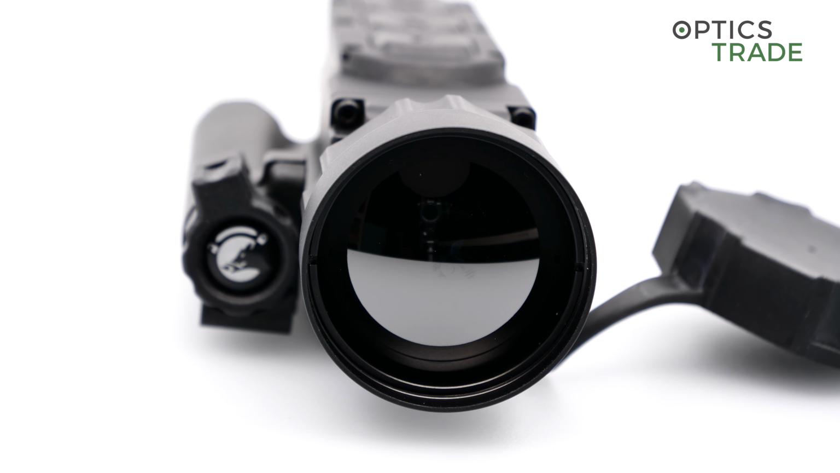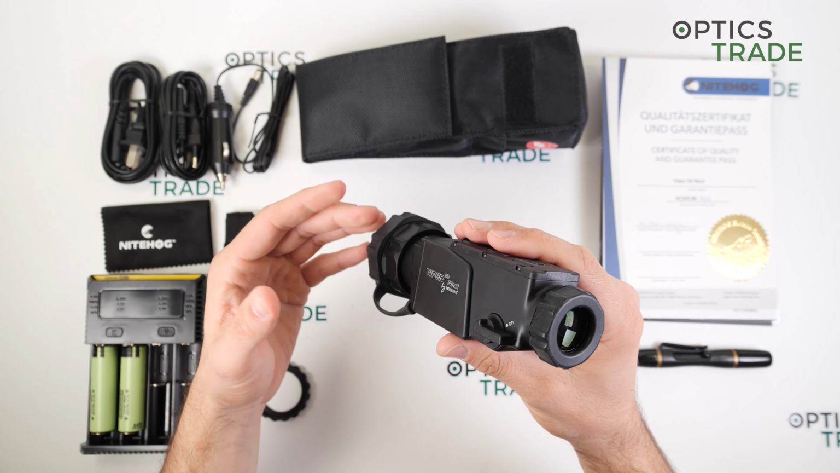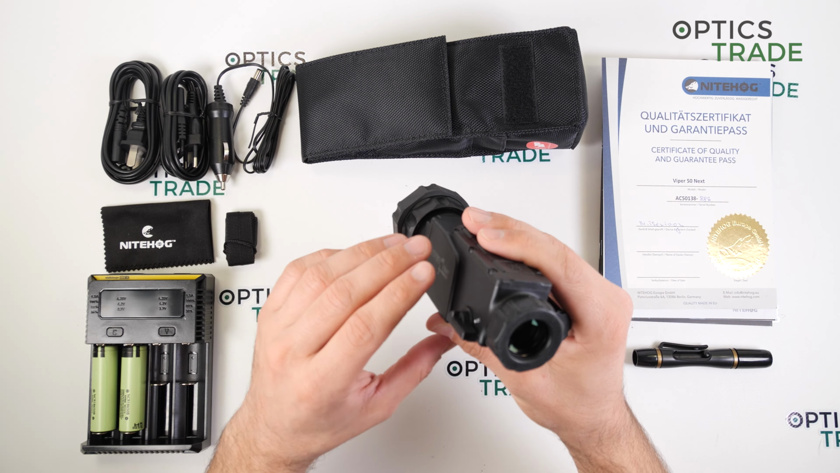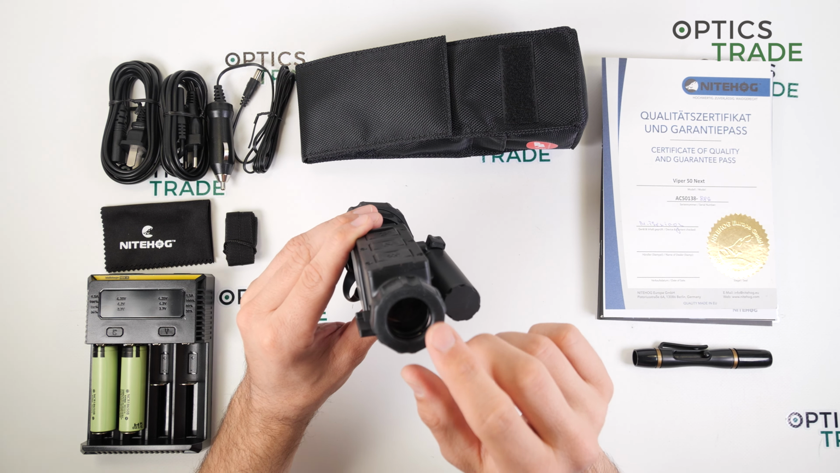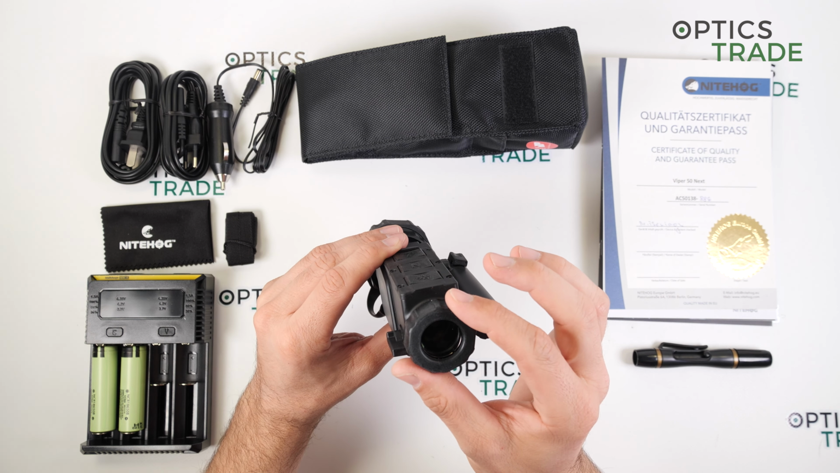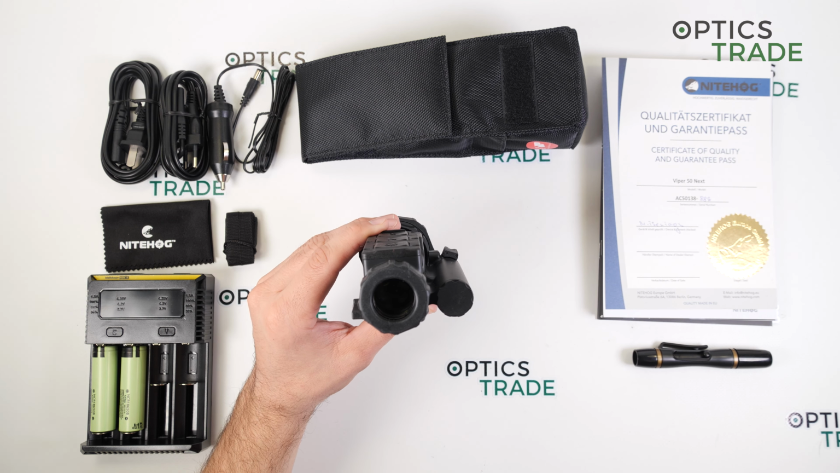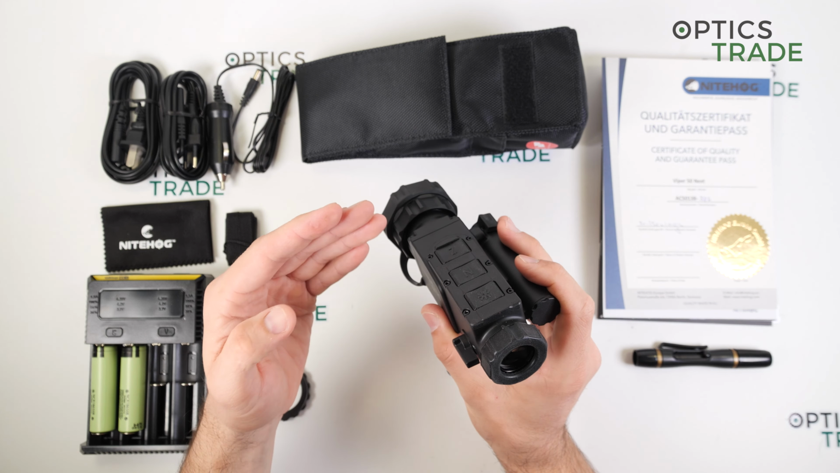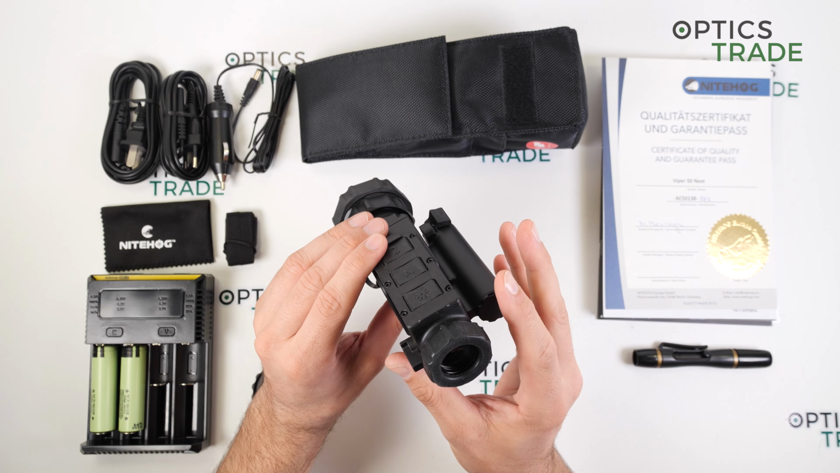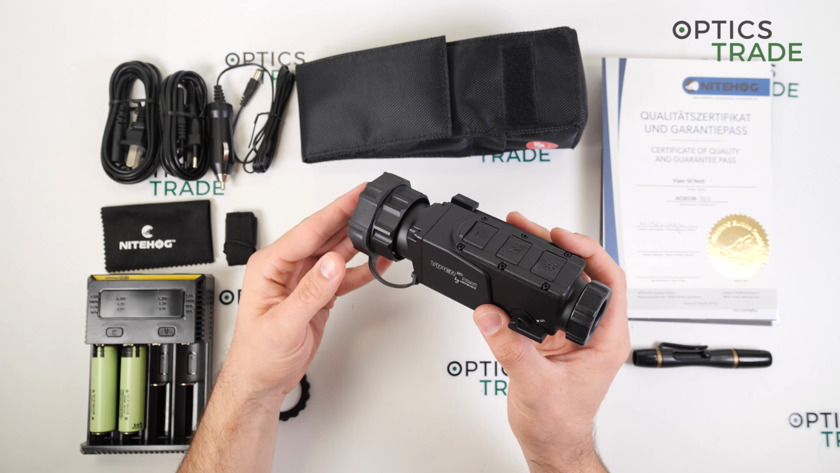The device also has a digital magnification, so you can go at 1 times, where you see a bit of magnification, like if you look with your eyes only. Then 2 times magnification and 4 times magnification. All of this magnification is only digital, so the more you magnify, the lower the image quality. So at 1 times the image quality is the best. At 2 times it's still reasonably good, and at 4 times it's not ideal anymore, in my opinion.